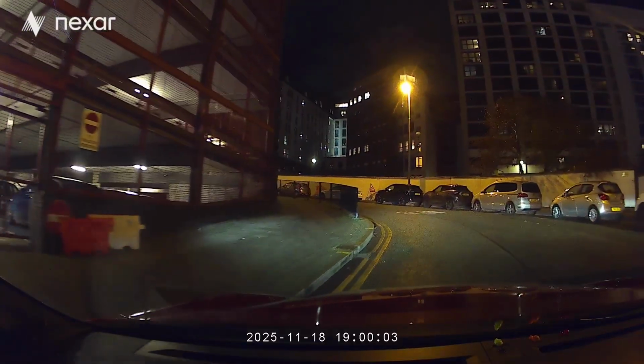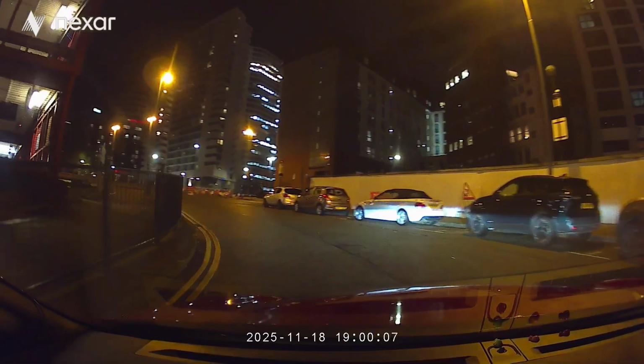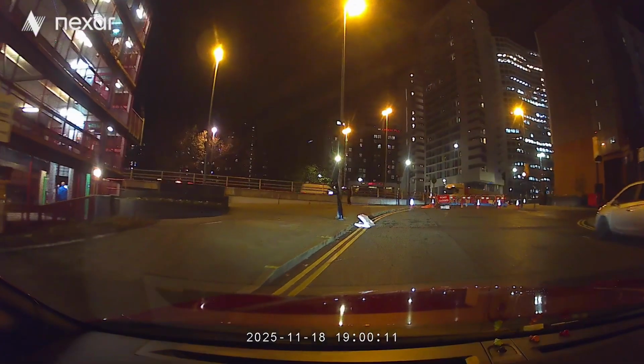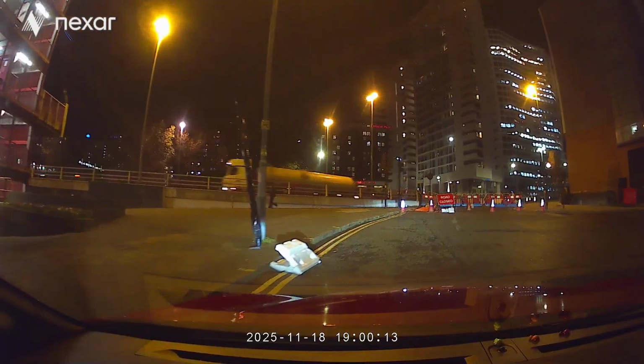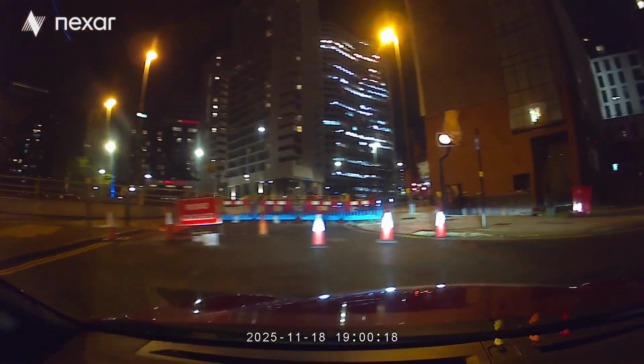Oh, what he's doing. Yeah, I presume they're waiting for the parking space to become free. Or they might be going all the way down. Have they closed? Oh, they've closed that one. We did a dead end. Well, have we? We can go right, I think. Yeah, we can go right. I knew this road was here.